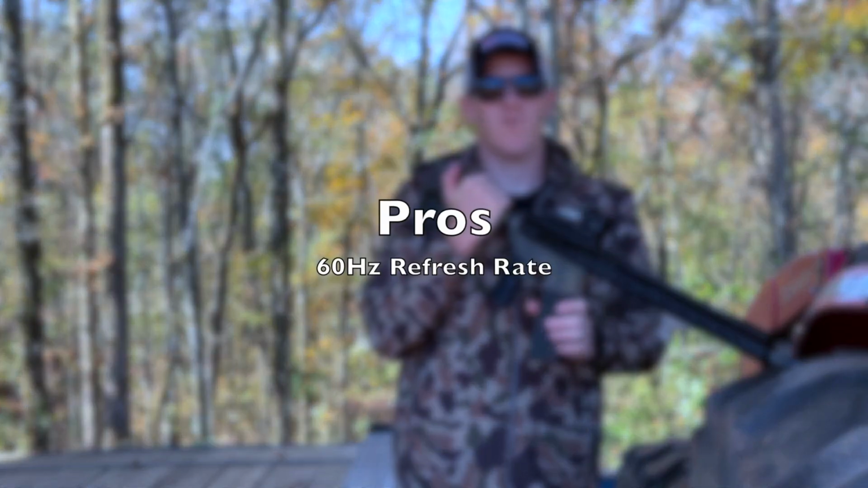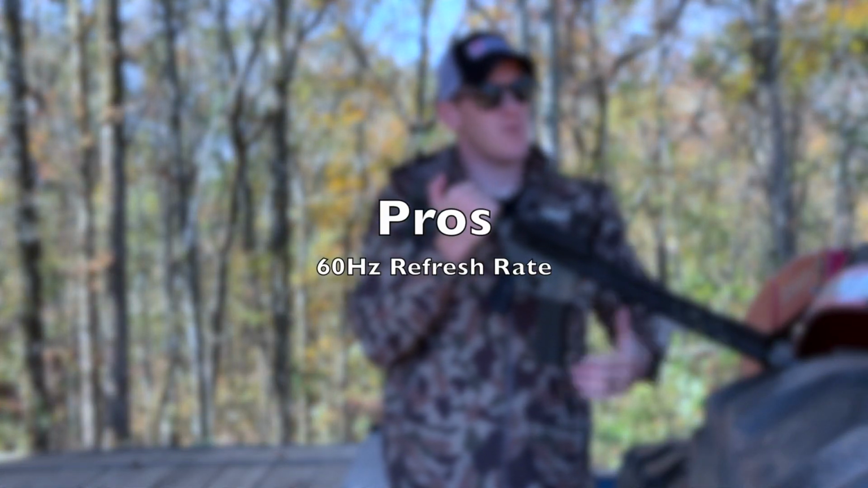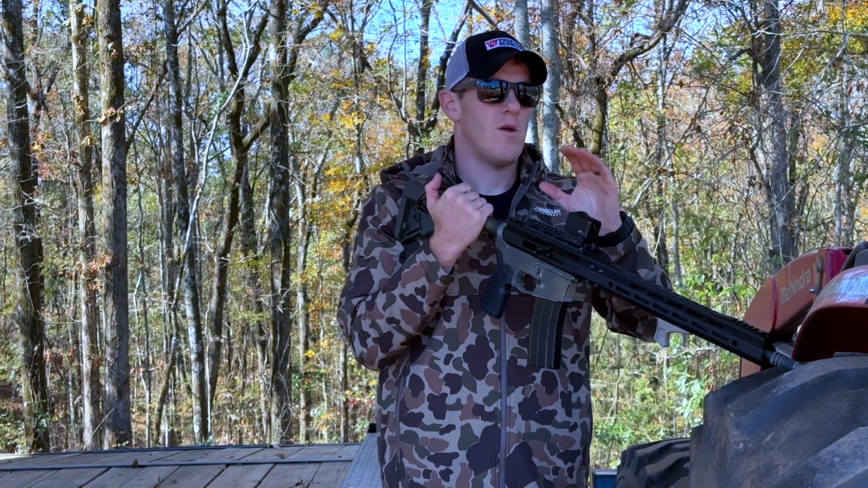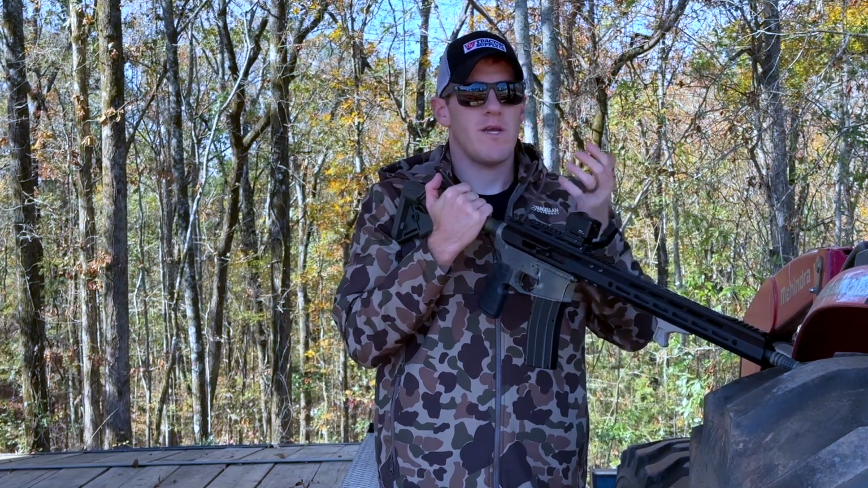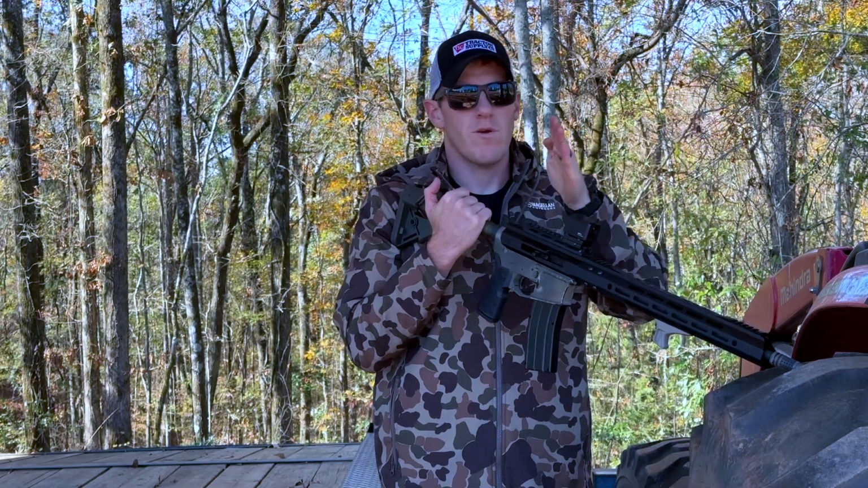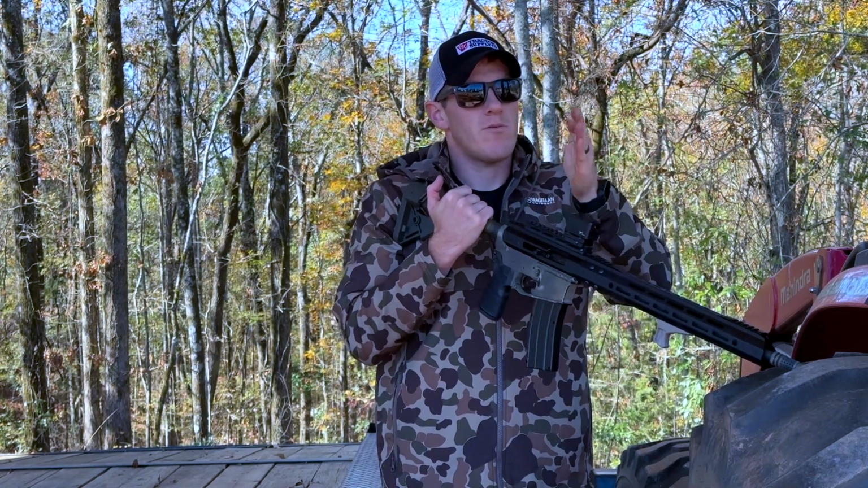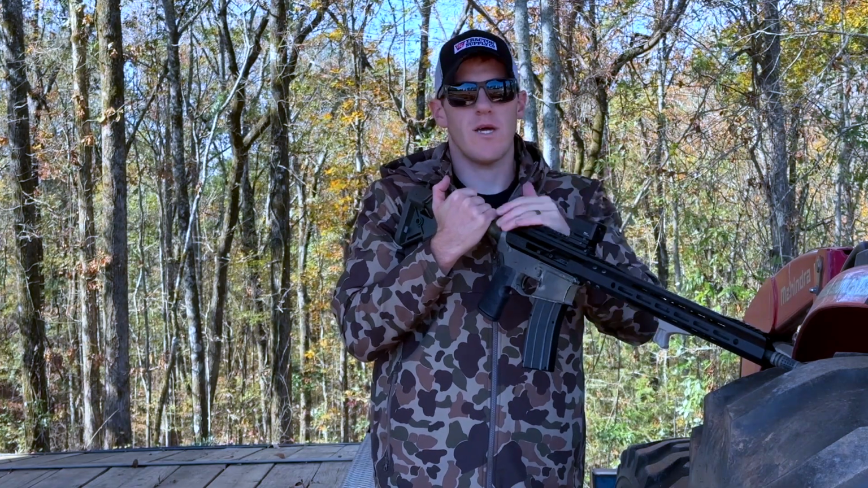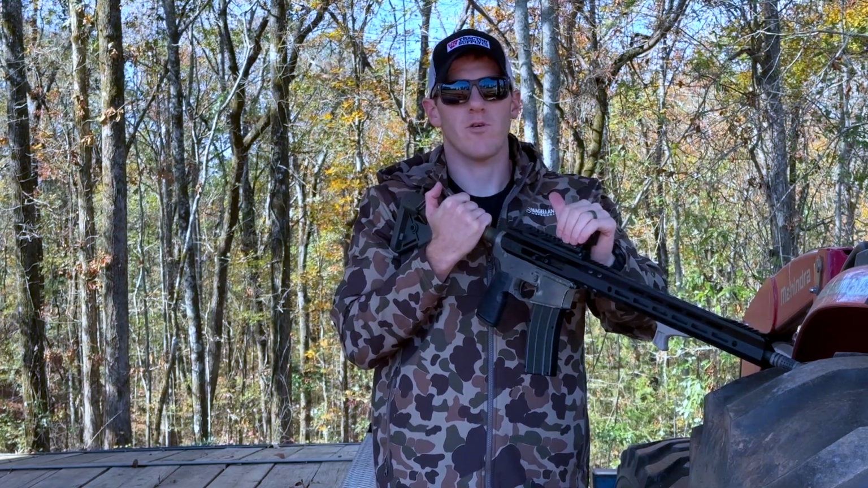All right, another pro is the refresh rate, 60 hertz. I think that's pretty good. It's comparable to other thermal sights, so it's going to have a fast refresh rate. That image is not going to lag too much from real time, so you should be able to track and pick up targets a little bit better than some other sights with that 60 hertz refresh rate.